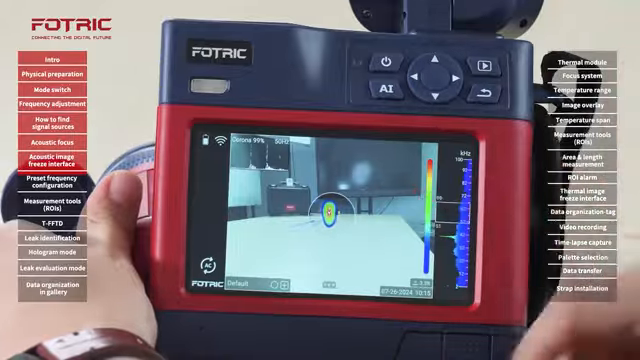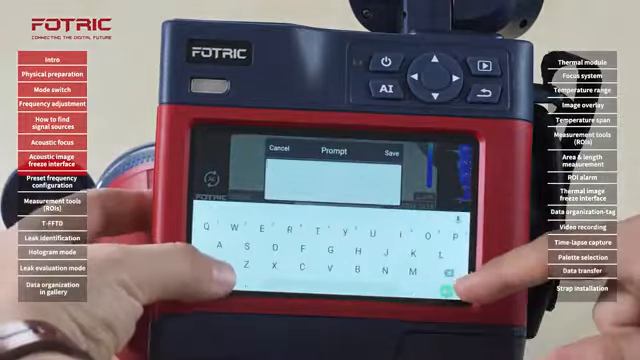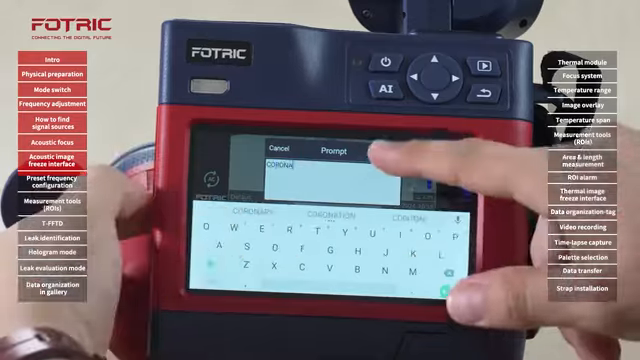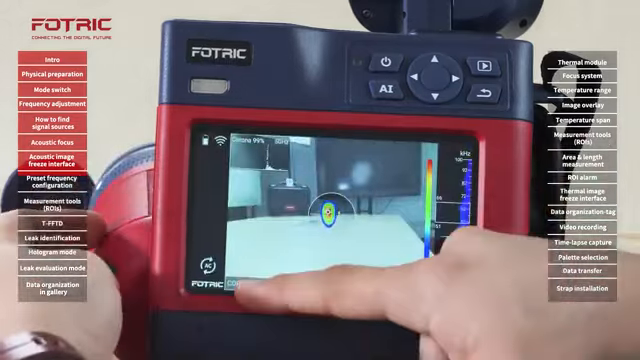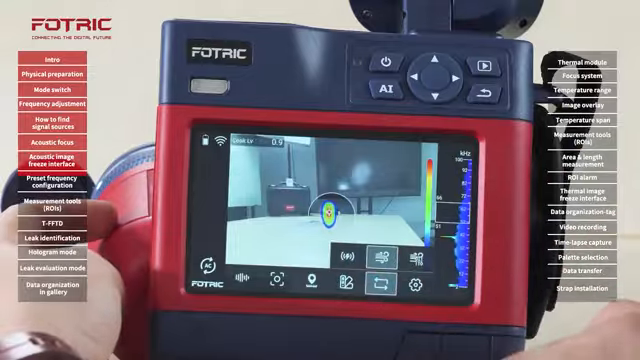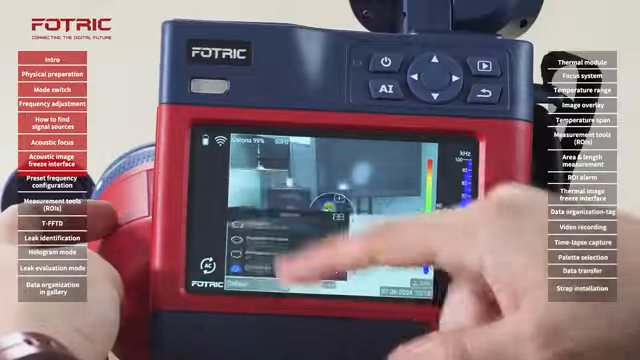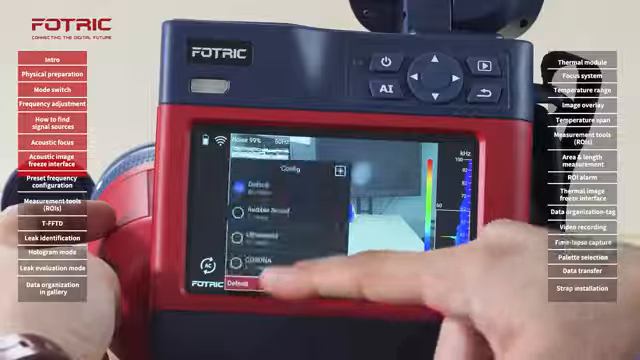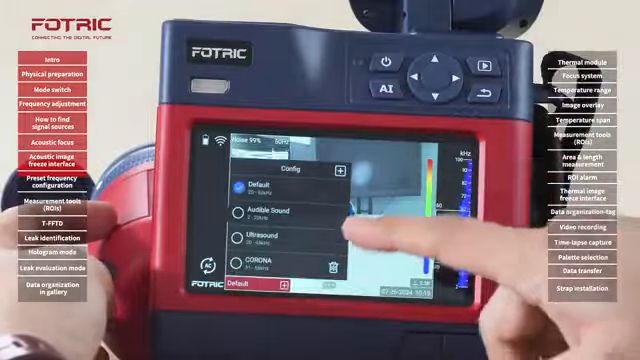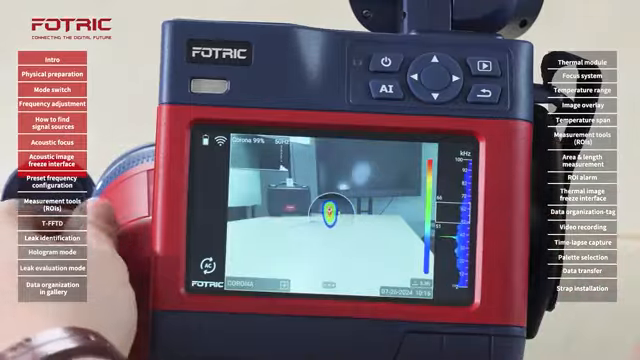I can adjust, make it narrower. Come here, tap on plus and call it, this is the range where I usually find Corona. Save it, and then even if I change the mode of the camera, let's say to leaks, and then come back to partial discharge, the camera goes by default to its default range, which is 20 to 60 kilohertz, which is quite broad. I can narrow it back to the specific values that I'm aware of and that I know.